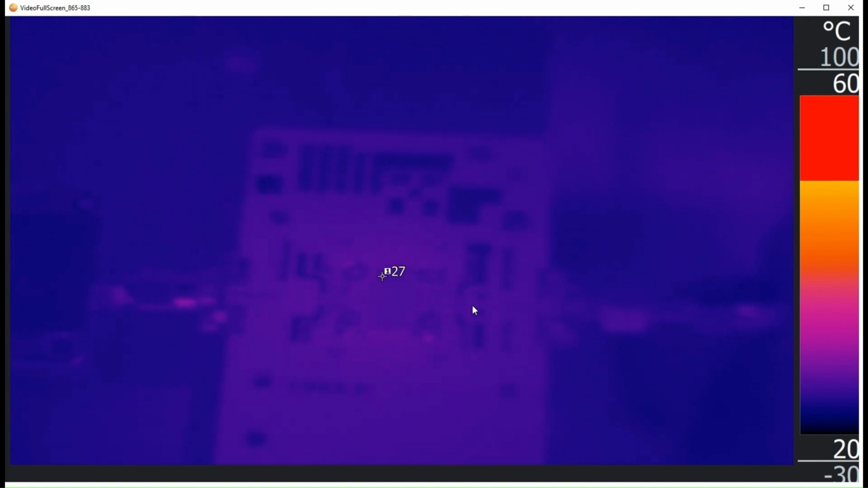So they look bright in optical, but in the infrared that we're looking at here, they look dark because they're reflecting colder temperature things. The warmer areas, so you can see the device up at about 28 degrees in the center of the image. That's the area of the board that it's not reflective, it's emissive.